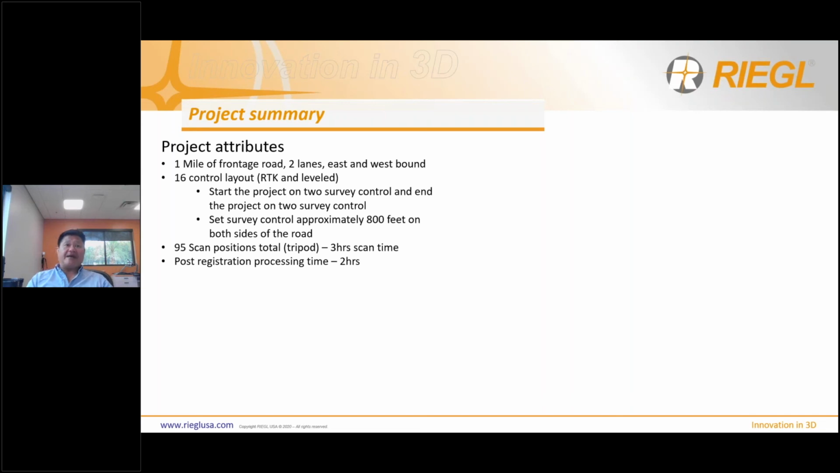But then again, I planned it in 75 scan positions. I ended up doing 95 scan positions. It took me roughly 3 hours of scan time. Post-processing and registration took me another 2 hours to output a deliverable into a LAS or E57. E57 takes a long time to export, right? So this gets me to the point of just exporting right before I export the data into a LAS, LAZ